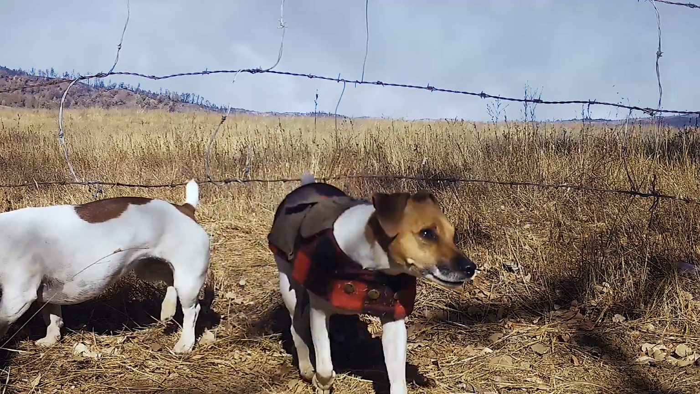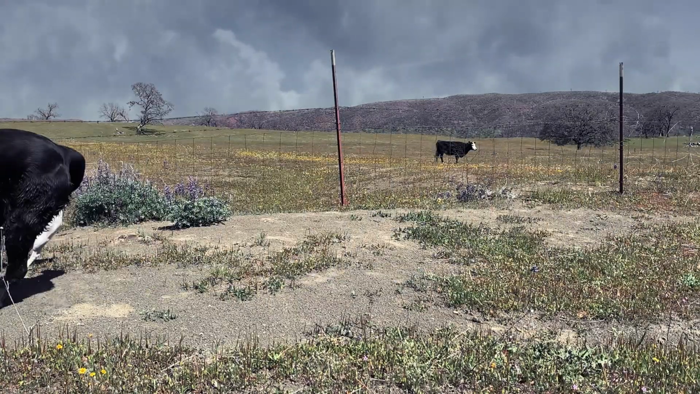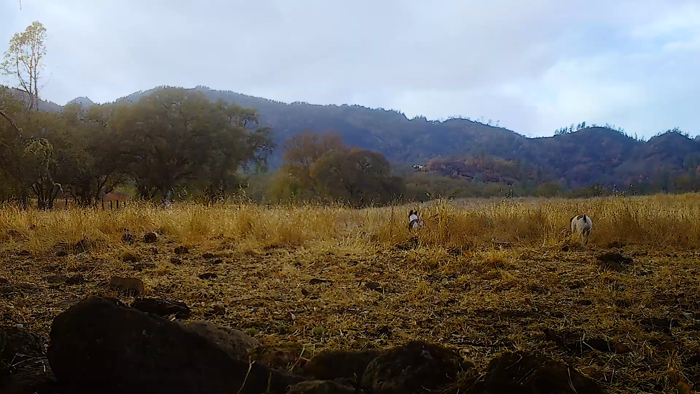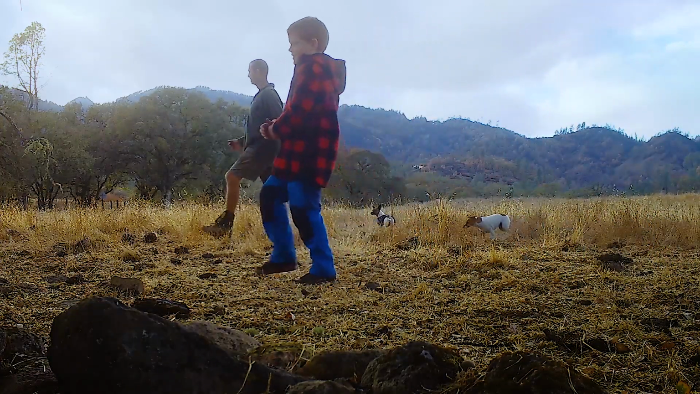Boundary fences are regularly patrolled on foot with Minnie, Cricket, and Big Johnny Cash overseeing the process. Humans are allowed to tag along, provided they follow instructions and behave themselves.